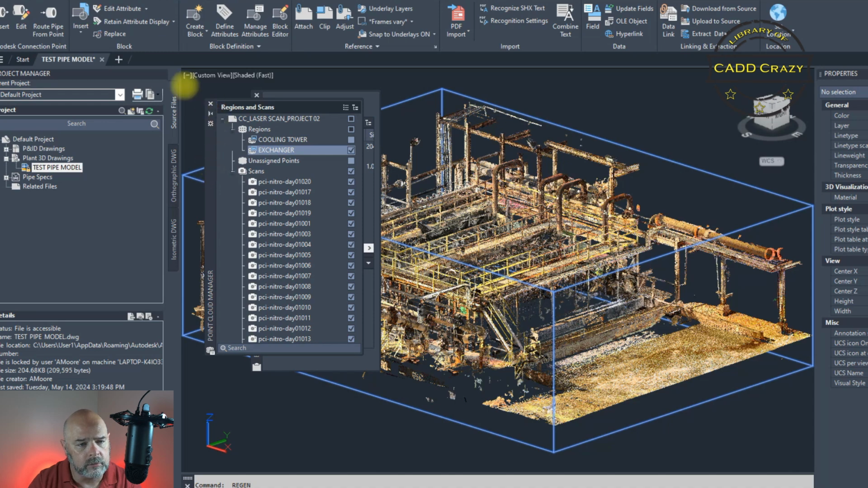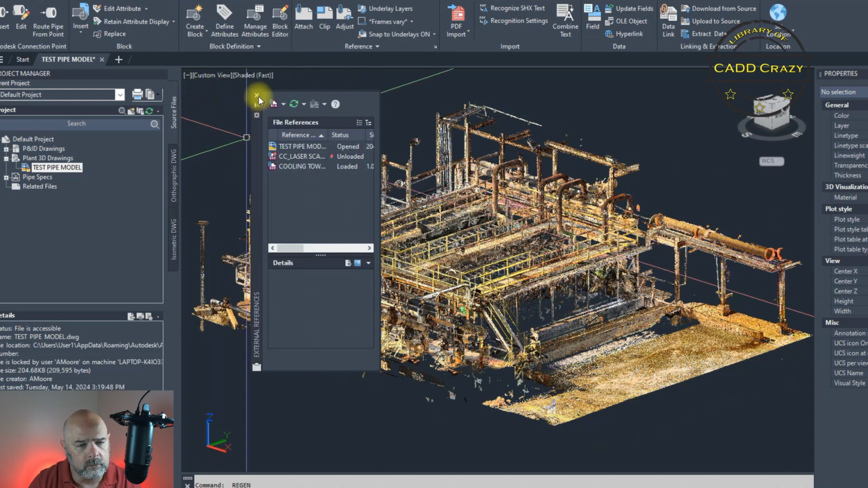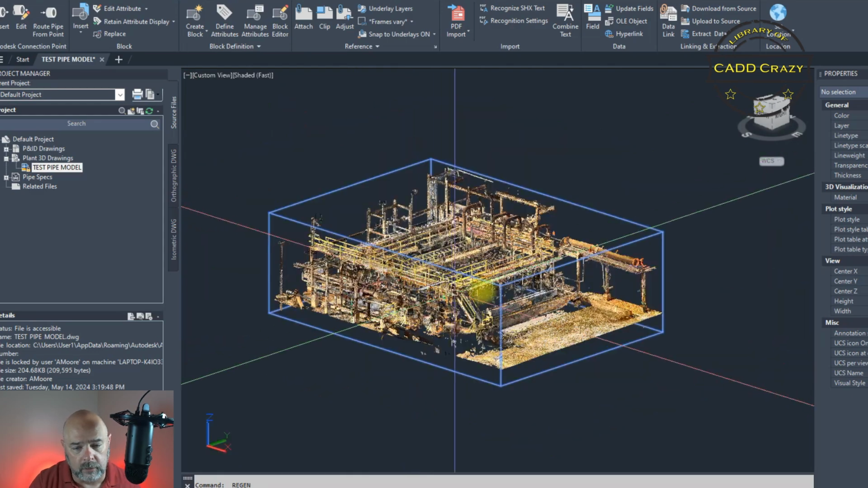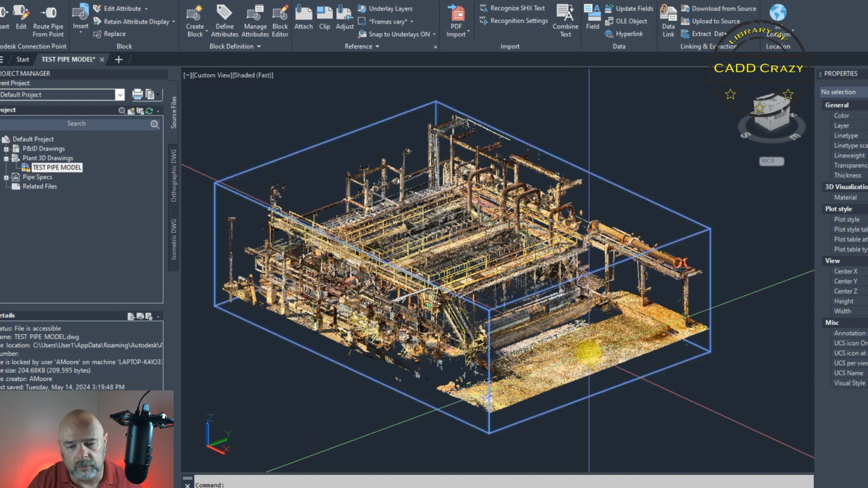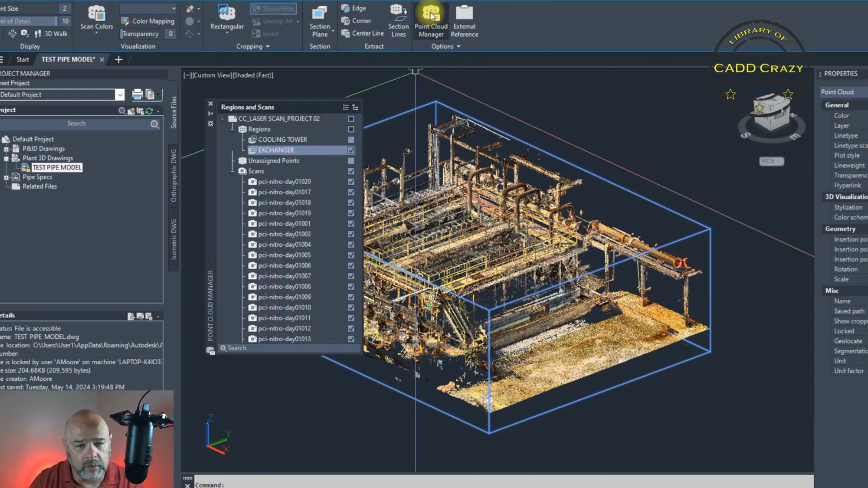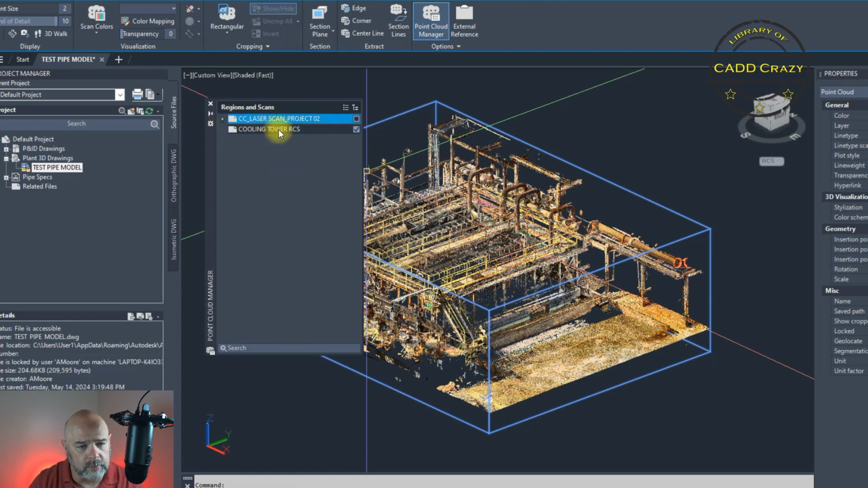Now you can see that we just have the scan of the cooling tower. So if we click on it and go to Point Cloud Manager, we're still seeing this project, but here's the one for the RCS.